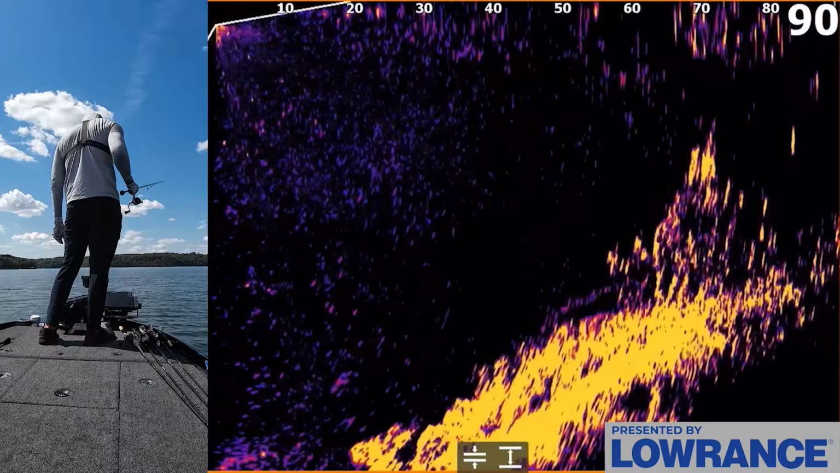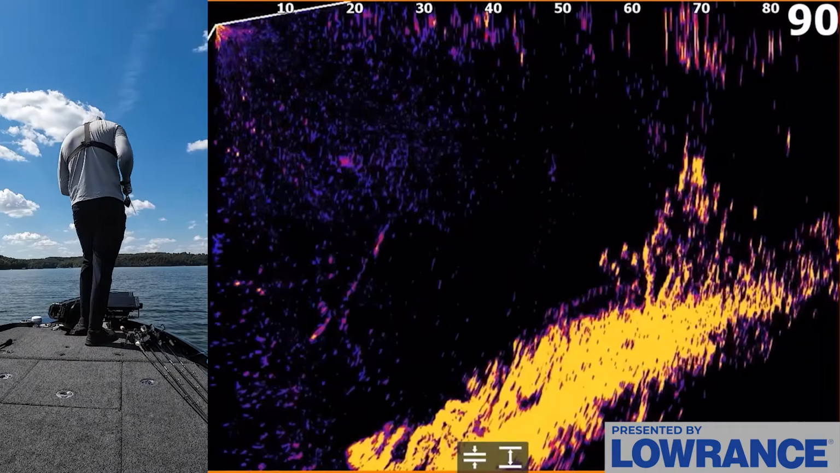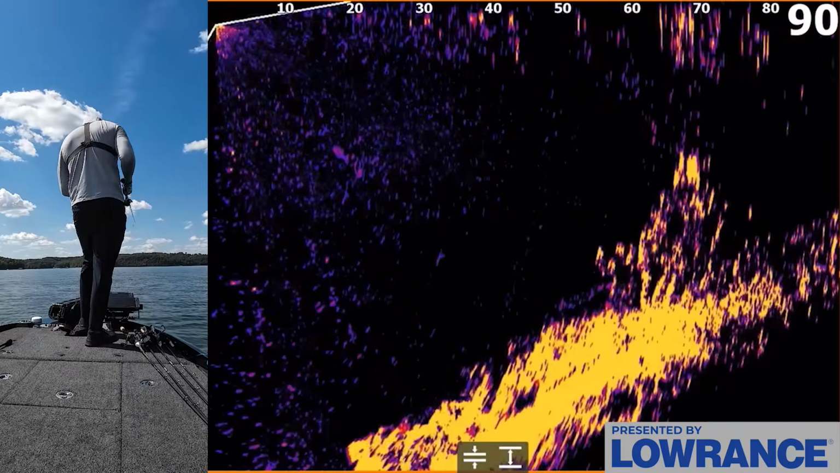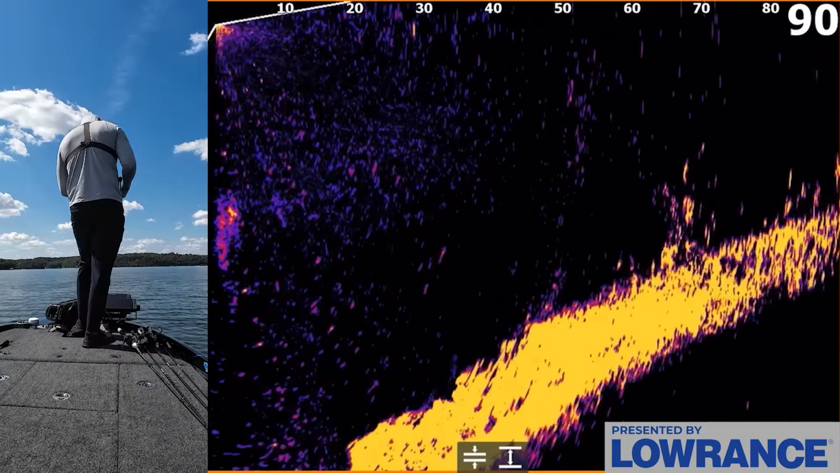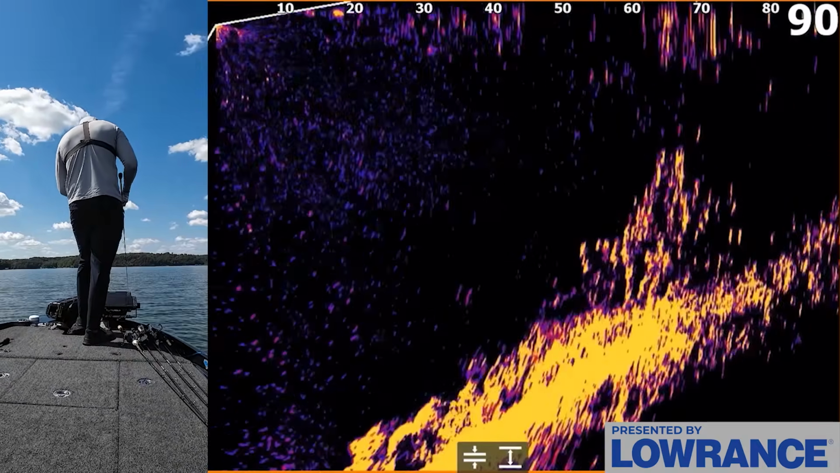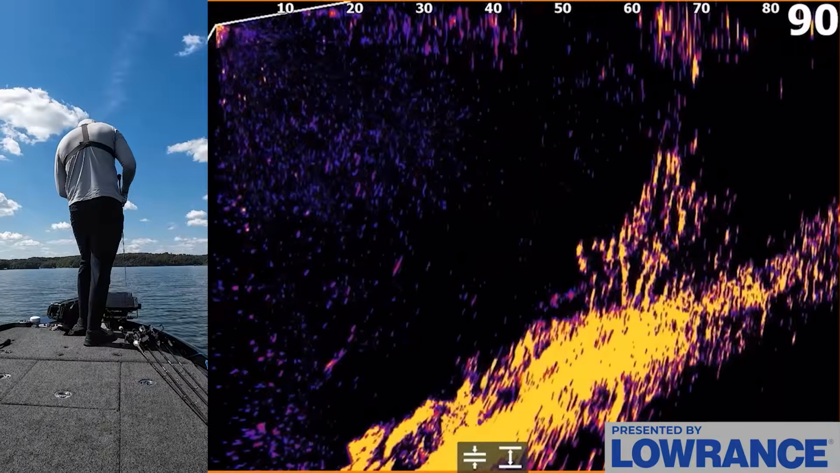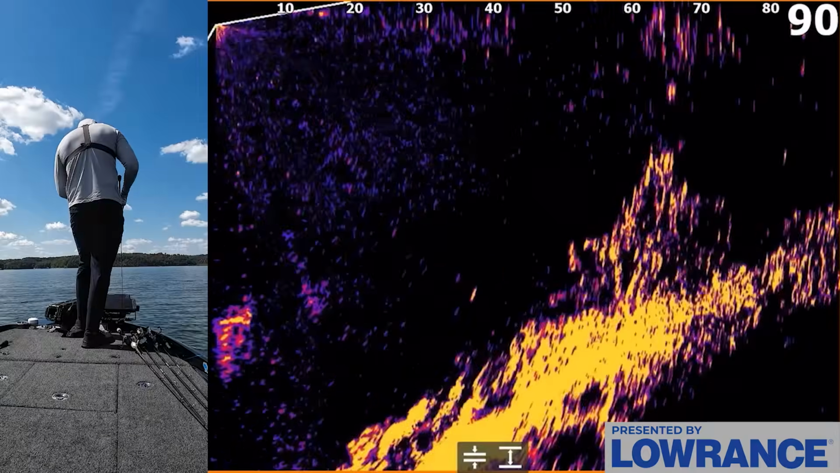Okay, we're up here on this next point, and yeah, there's a bunch of fish up there. Let's see if we can get a bite. Let that Scamper Rig do its job, because that's been the bait right now that they seem to be wanting more so than anything else. Oh, one just is chasing it right now. Come on. It's following it, 65 feet.